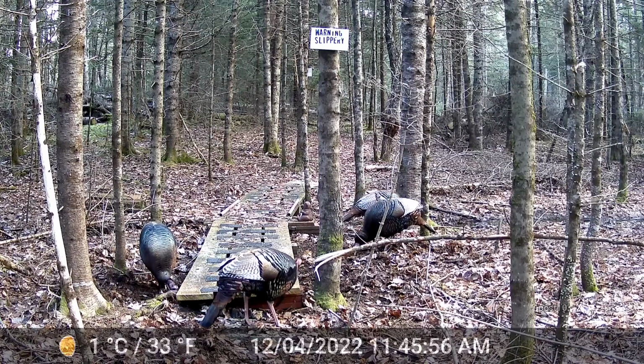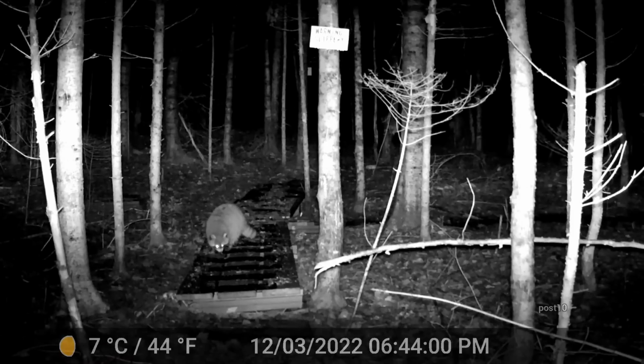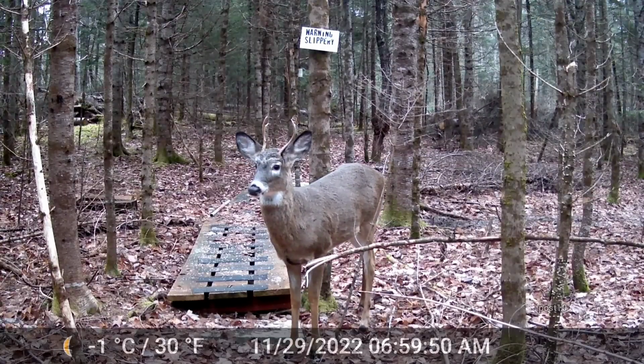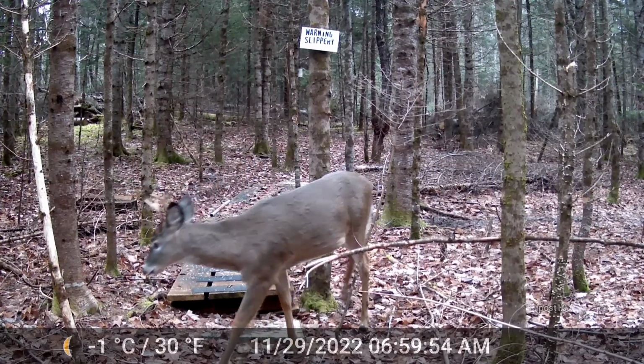And often we will get a raccoon in the area too. Here he is, getting some corn that's left over on the bridge. Now that date, I believe, is incorrect on these shots. Definitely not right. No, actually, yeah, it is right. It is right. They're just not in order, the clips.